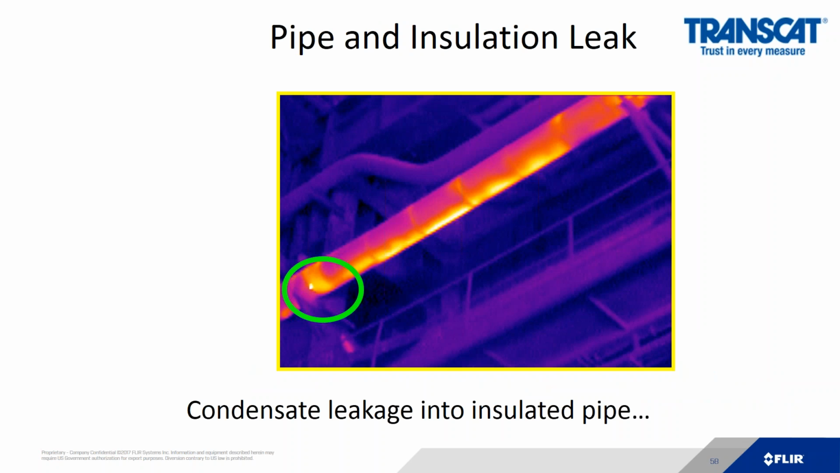If you're in a manufacturing plant and you wanted to see if there was leaking in your piping system, here is an example of a condensate leaking into an insulated pipe. We can see the hot spot. The green circle is identifying that, and you can see the water and saturated insulation underneath the metal cladding right there.